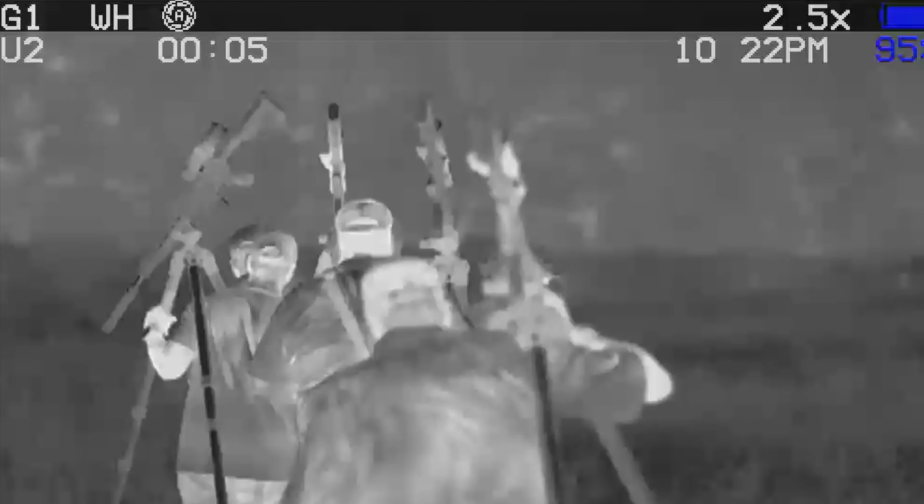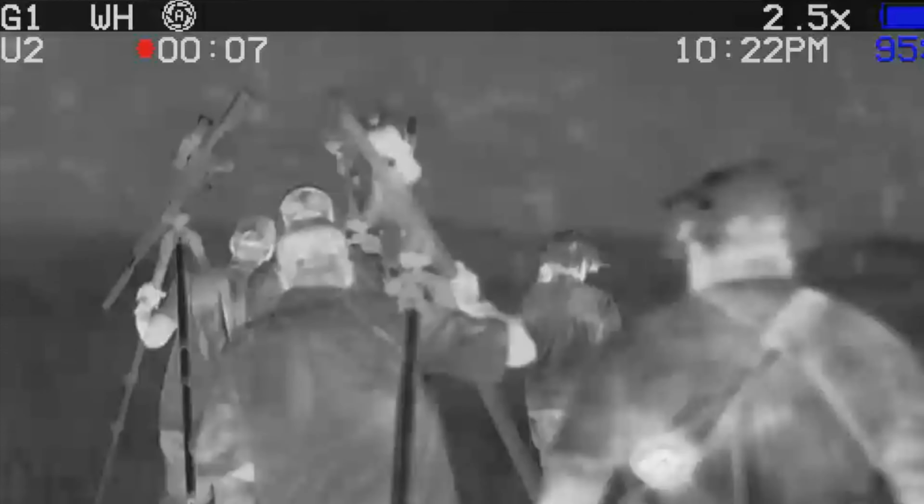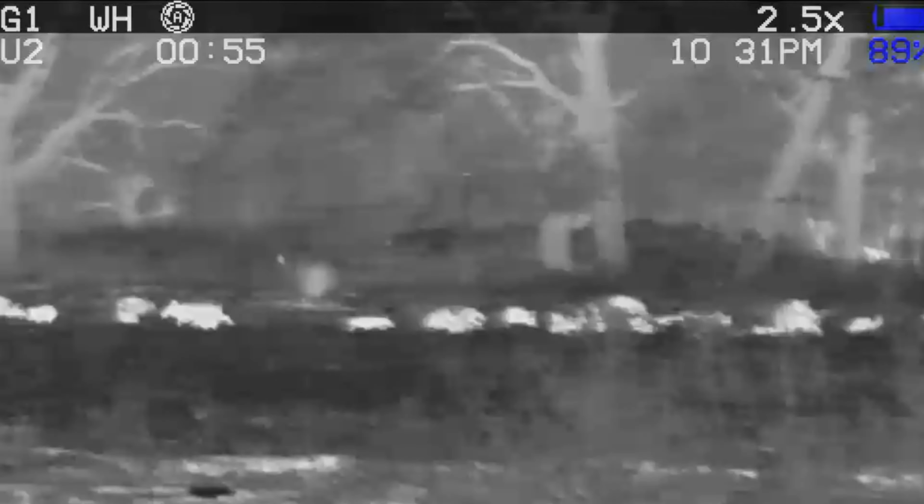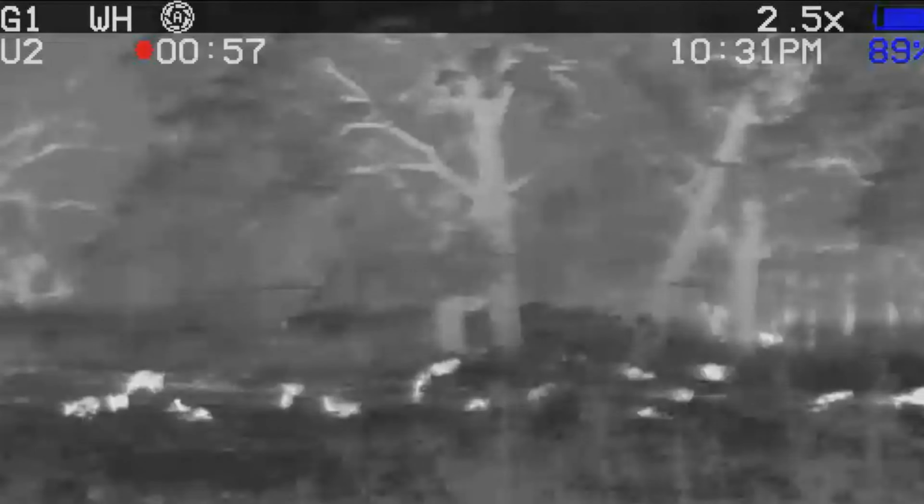Now, what they would do is they would drive around, they'd stop, and they'd get up on top with some thermals and then just scan the area. If they saw some hogs or anything like that, they would have us get out. We would kind of hike a little closer, and then we would get in a wide skirmish line, and then they would count down to 0. Typically they'd say 3, 2, 1, and then fire, and then everybody started unloading on these hogs.